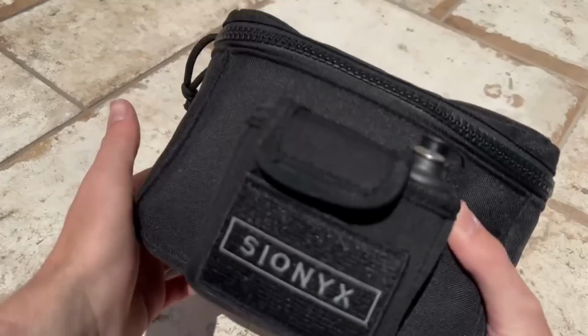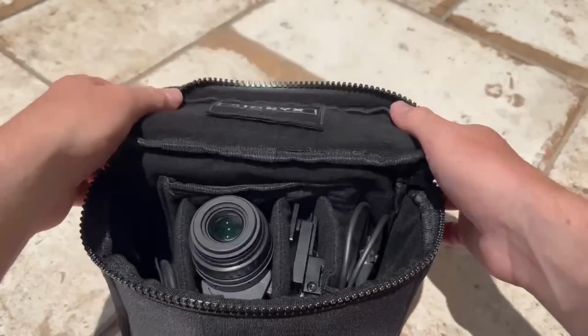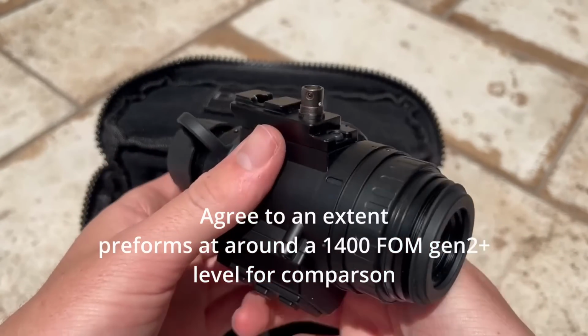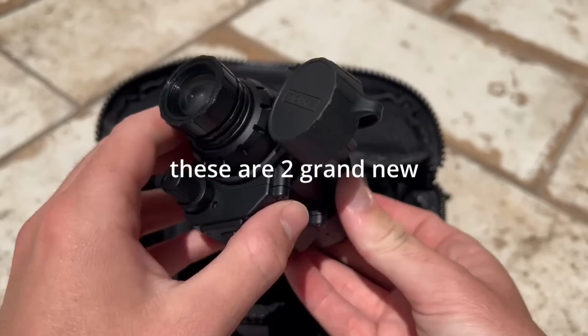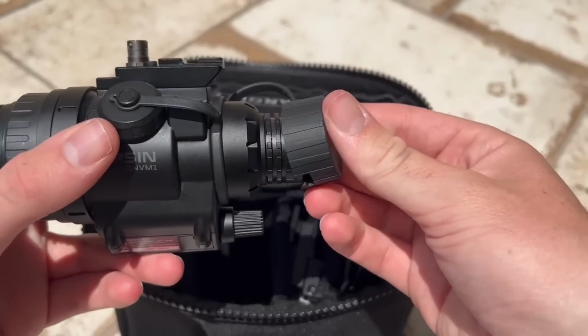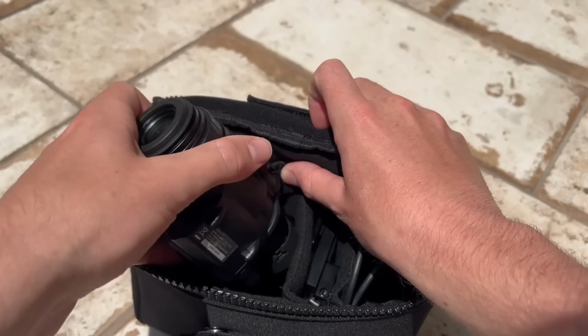Last two things, some of you guys might bring up the Opsin as another digital night vision unit that can compete with analog NVGs. And while I agree it does on performance and everything, the cost is quite prohibitive on that, where you can buy, once again, really good Gen 3 used technologies at that price. And even then, I would say the performance is not as good as the G14SE in my experience.